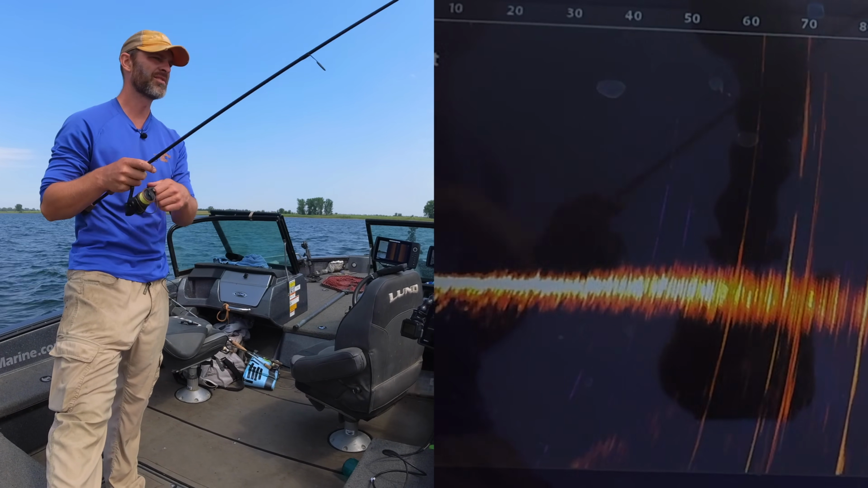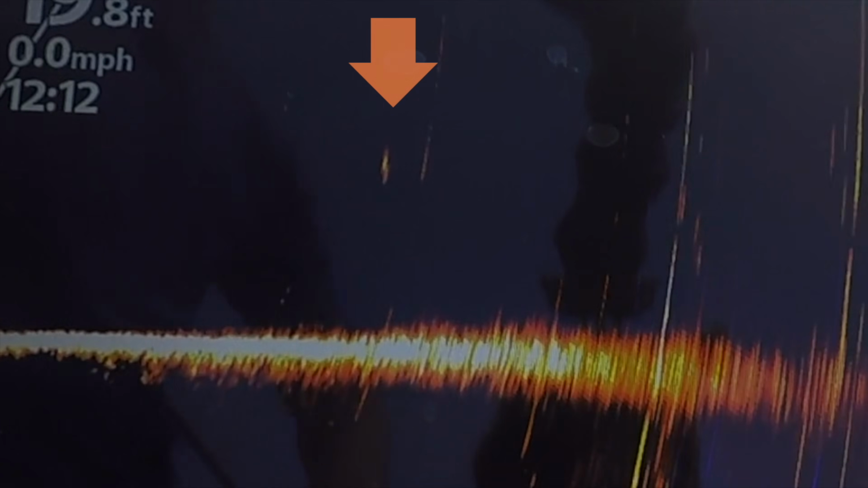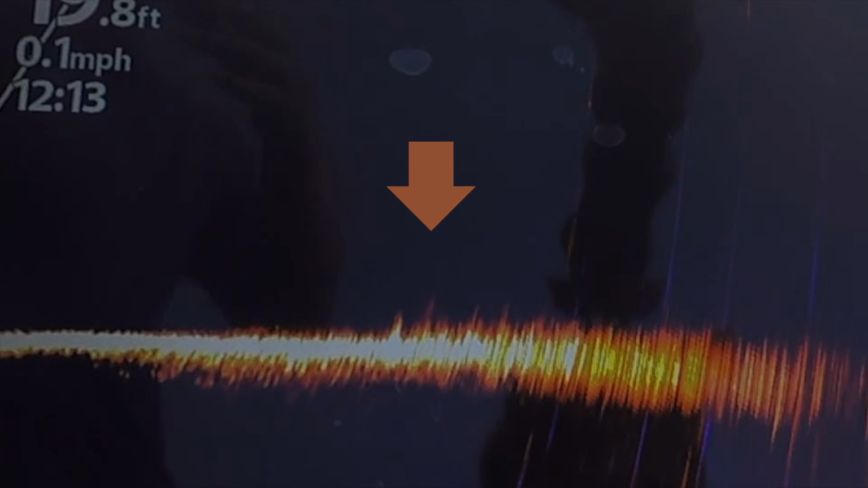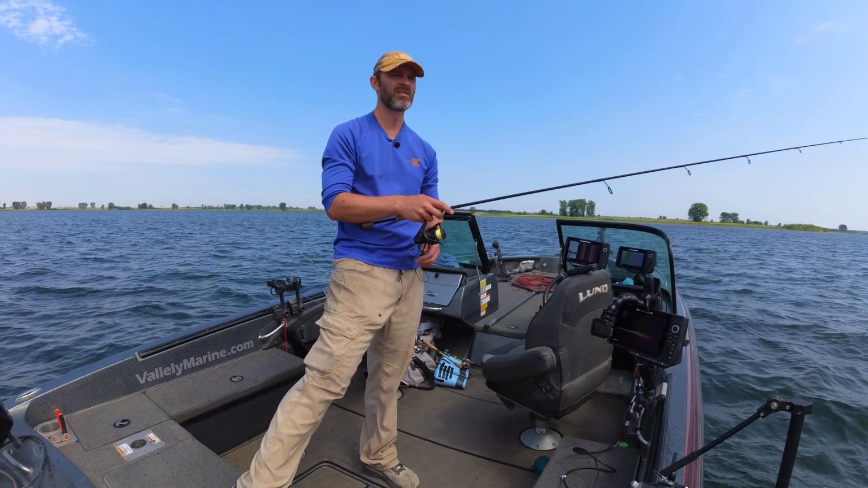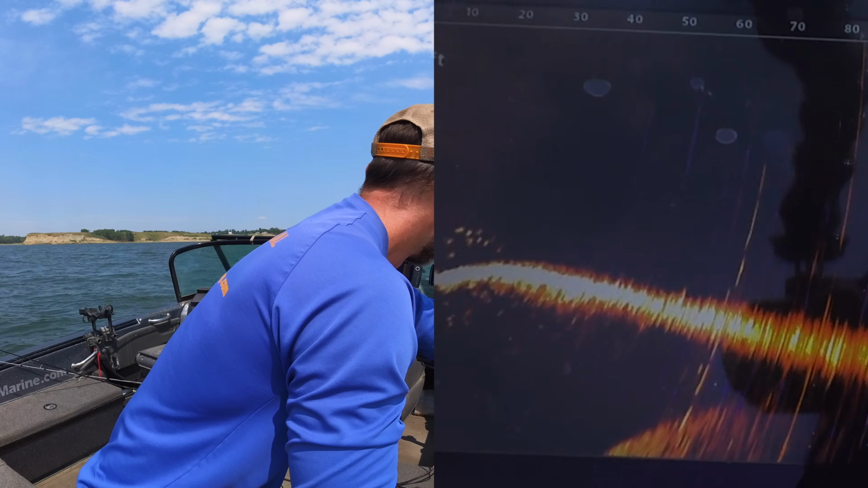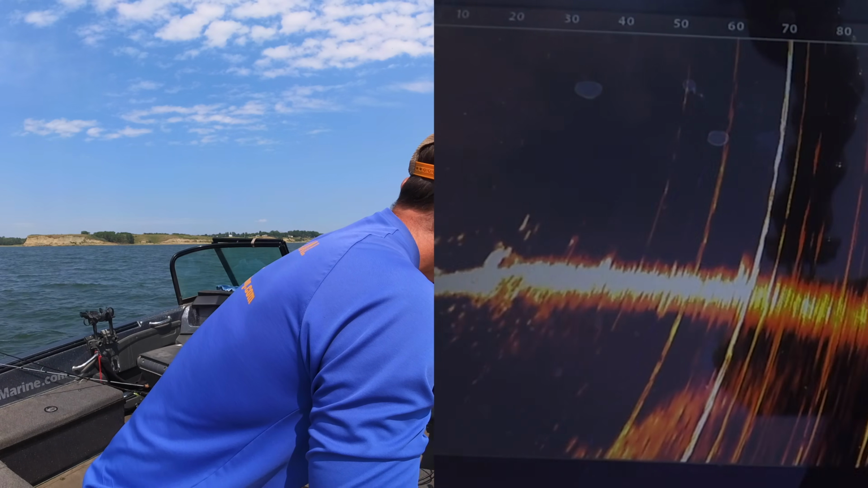Oh, that was a goldeye. Good to know. Back down he goes. We tracked him all the way down to the bottom. Future videos will have to do some identification of larger marks. All right, I think we know how this works well enough. Let's try to find some better fish.